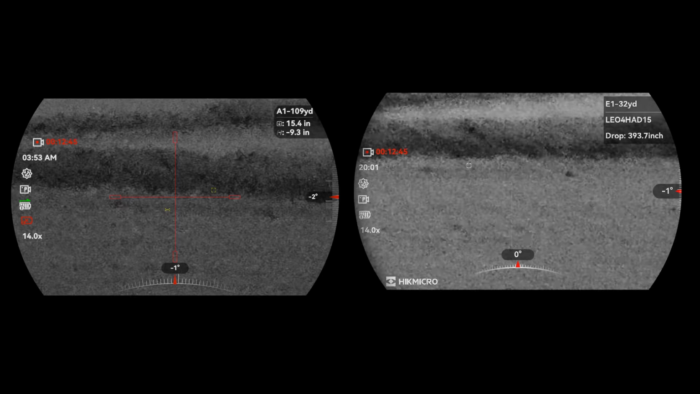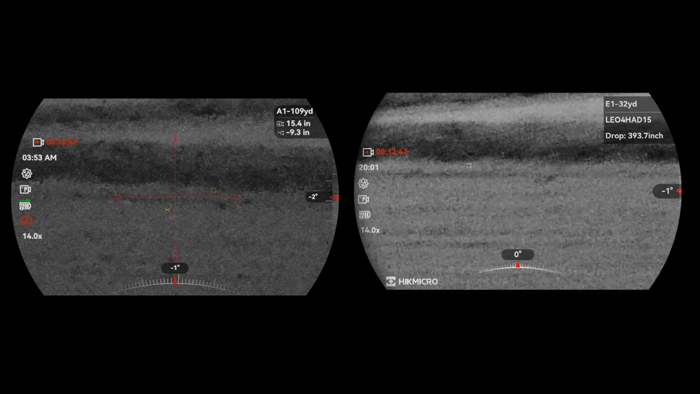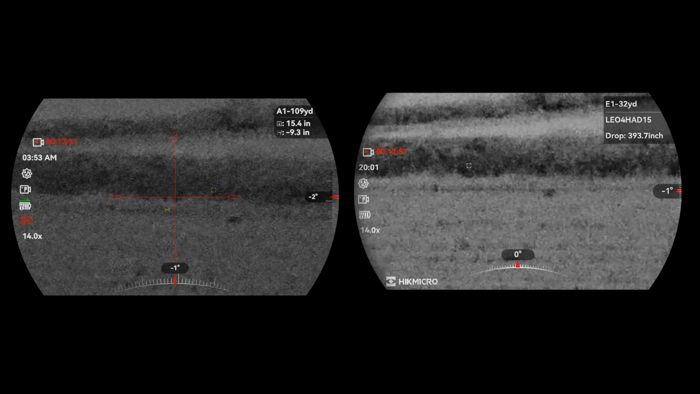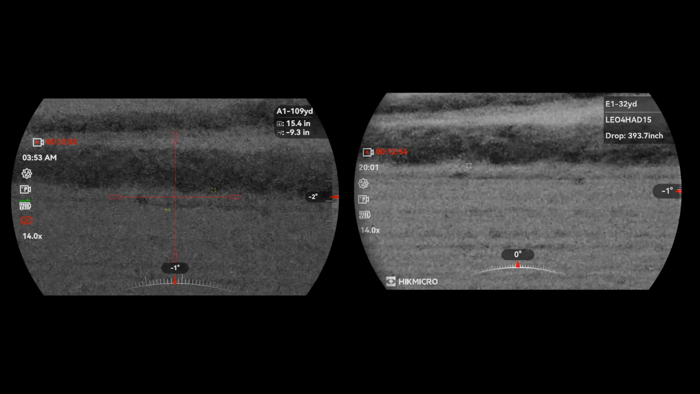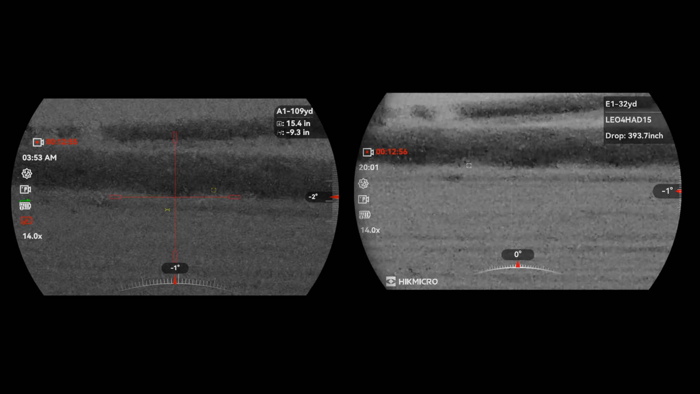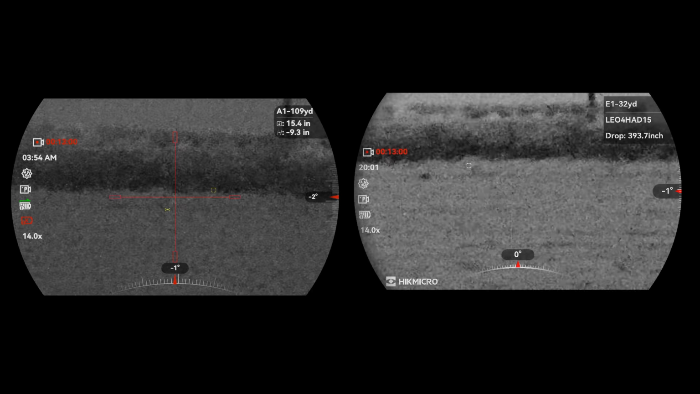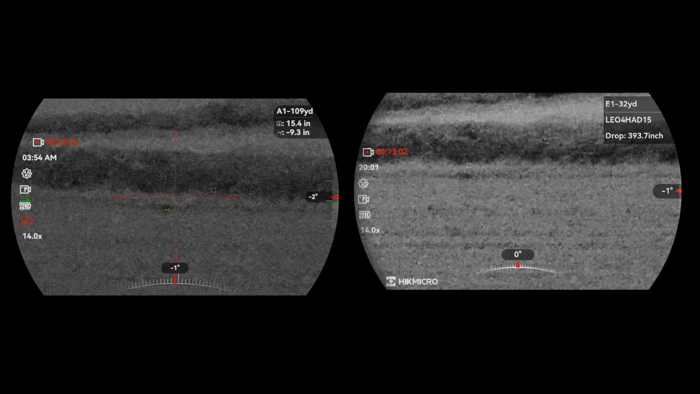Now there are a couple of settings in here with WDR and all that sort of thing that I don't know if they're set the best way for this, but at the moment I would say the 4K still has the advantage at this range, only 300 yards. Okay, I might not shoot rabbits at this range, but deer out to this range, a definite possibility.